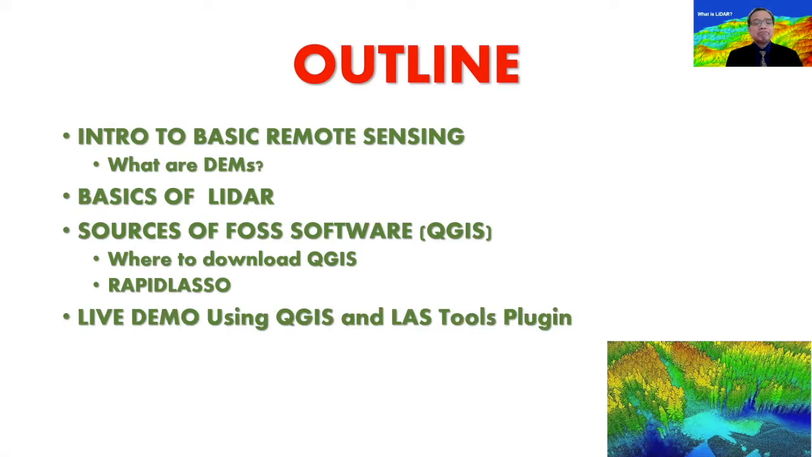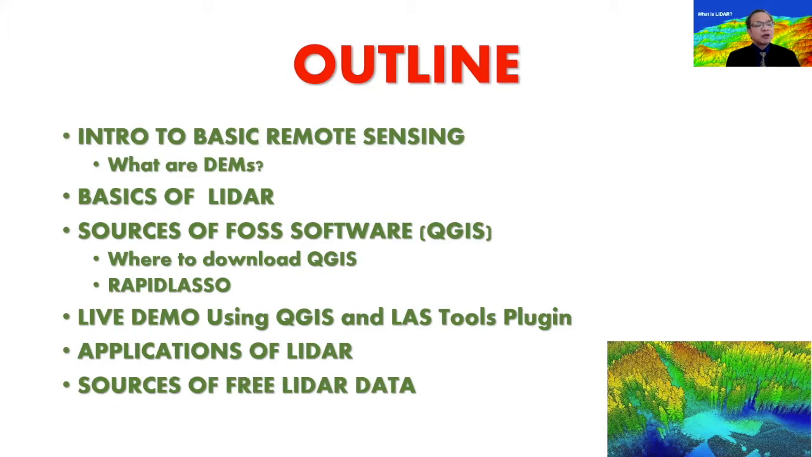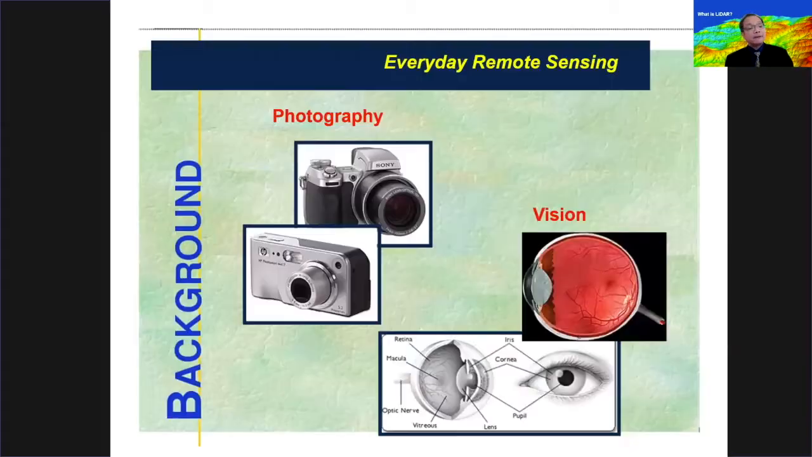Today's workshop is also designed to give you a foretaste of these particular software, which are free and open source software that can do a lot of image processing in terms of LIDAR, and can also process most remote sensing images and GIS data. There will be a live demonstration of that. And of course, what are the applications of LIDAR? And lastly, sources of free LIDAR data.